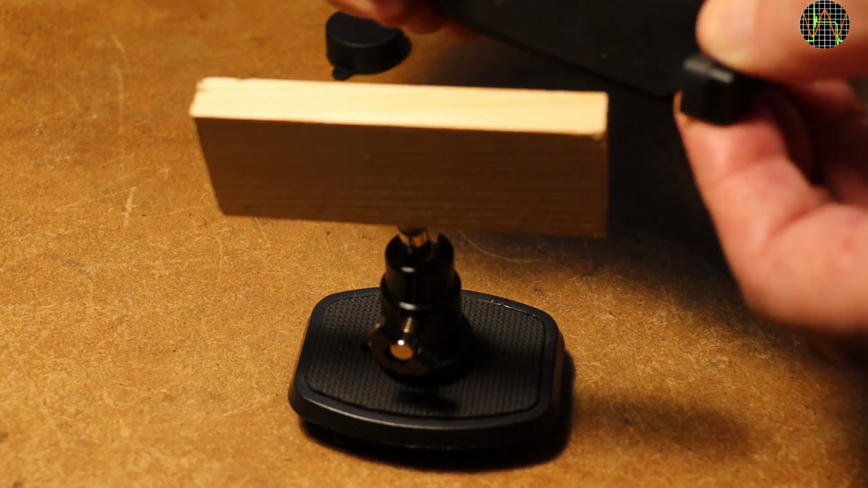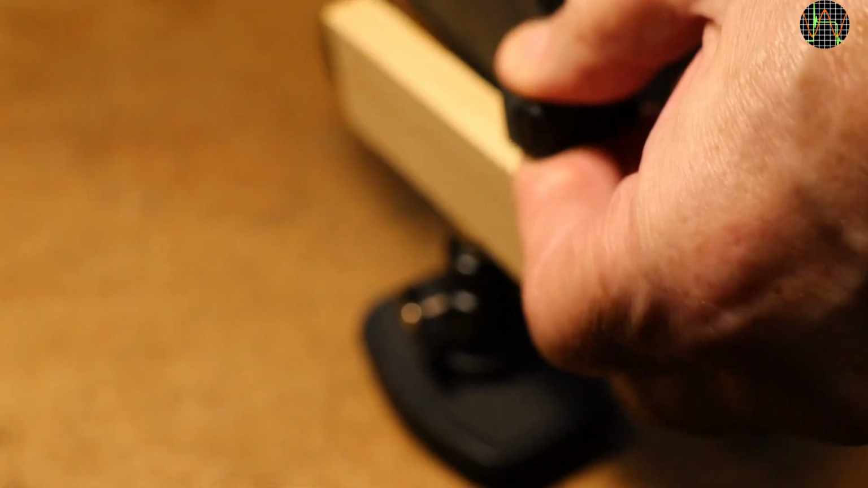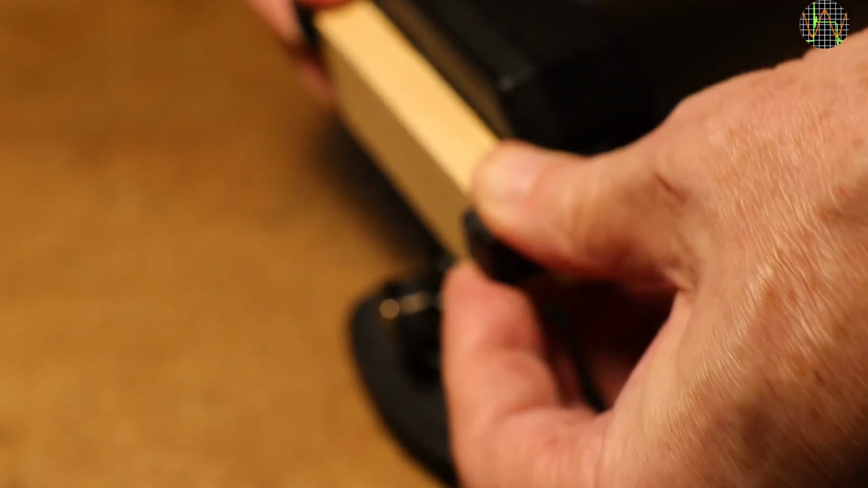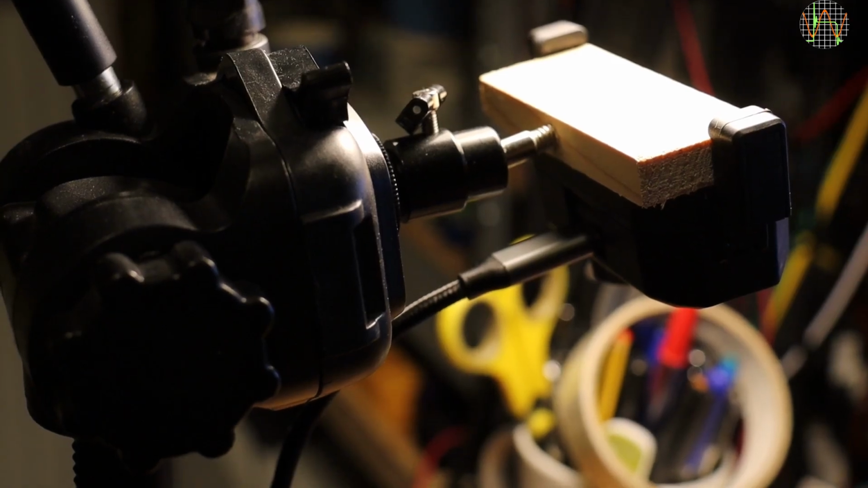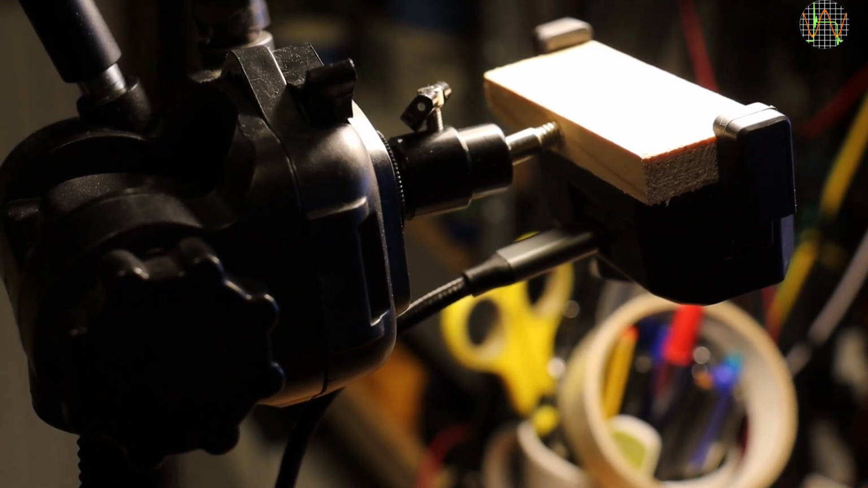Now all I have to do is to clip the camera with its mount onto the wood. The springs are pretty strong, but better so than the camera falling off. Apologies for the blurriness while I fight the springs. The connection is now done with the USB-C cable, of course, but since the one that came with the camera is rather short, I used the longer one that I had.